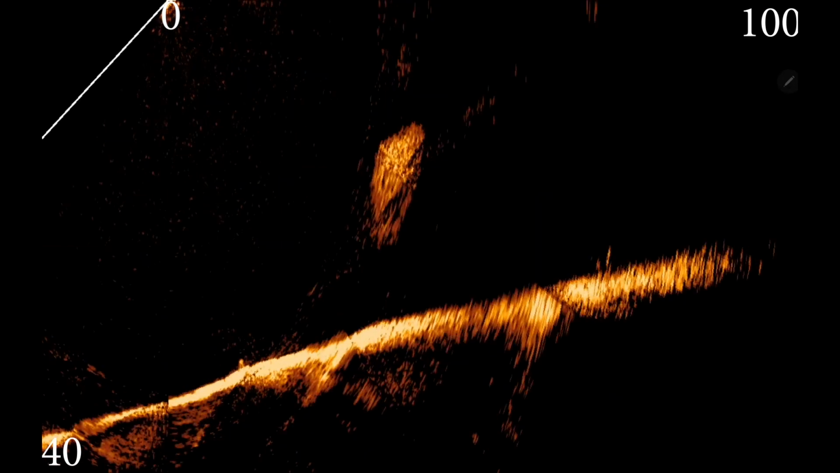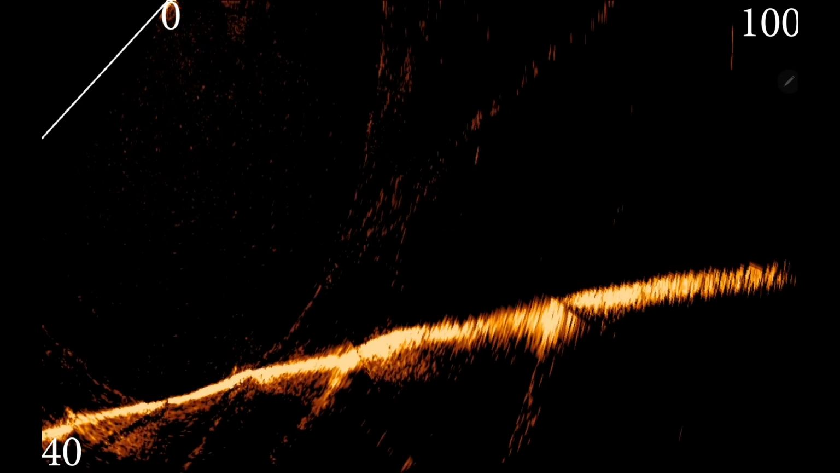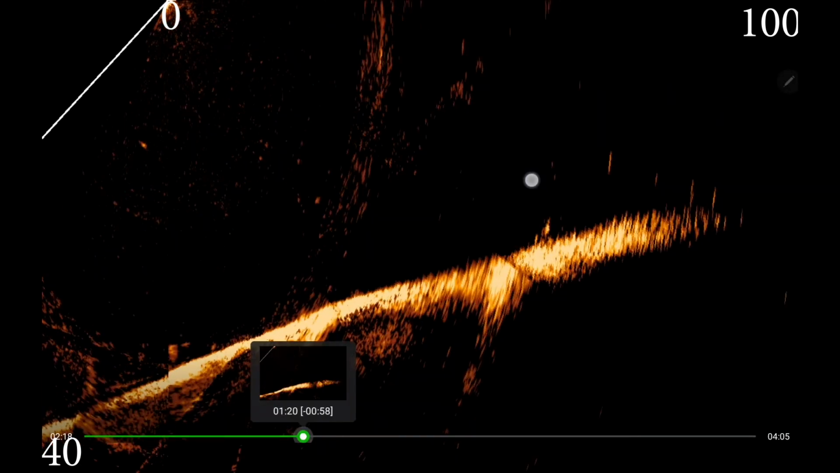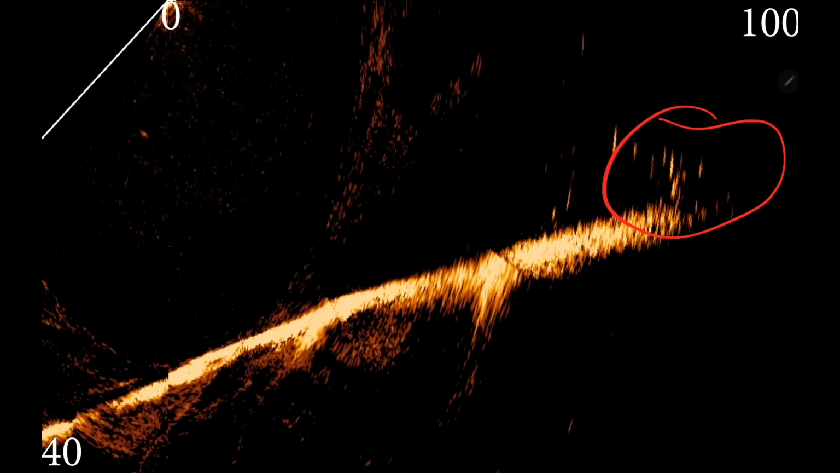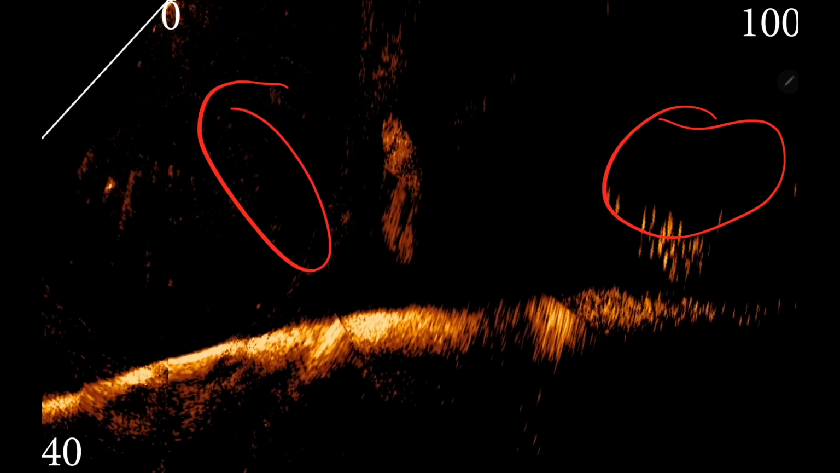Guys, so here's a good one. See that big bait ball right here? We got fish all up under it. Come on, go back to it. Yeah, there you go. Oh, they're feeding. Got a big set of fish over here. I think there's a brush pile. But look, they're following my swim bait up. Look at that big school following that swim bait up.